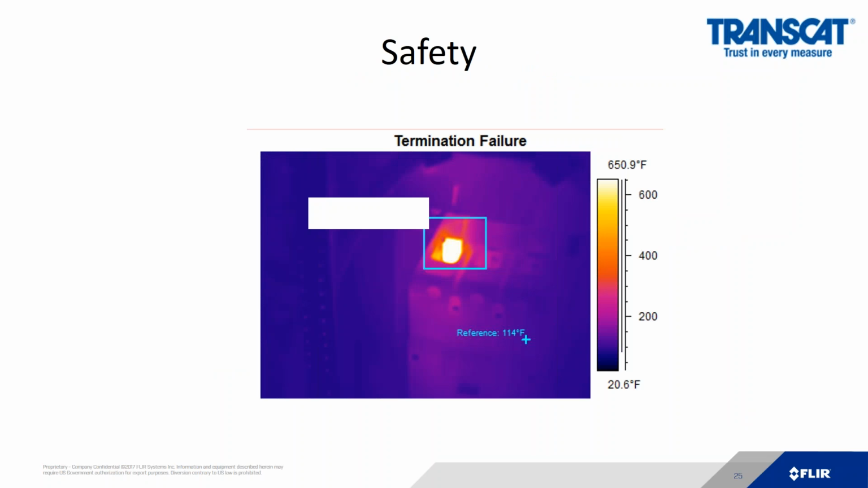The problem is, without an infrared camera, that operator is working in the dark. So if I continue the analogy, an infrared camera is like headlights. Even though you're wearing your seatbelts in a car, you would never drive your car at night without your headlights. Well, due to the affordability of thermal imaging cameras, you now get to see the hot spots that you're about to clamp on